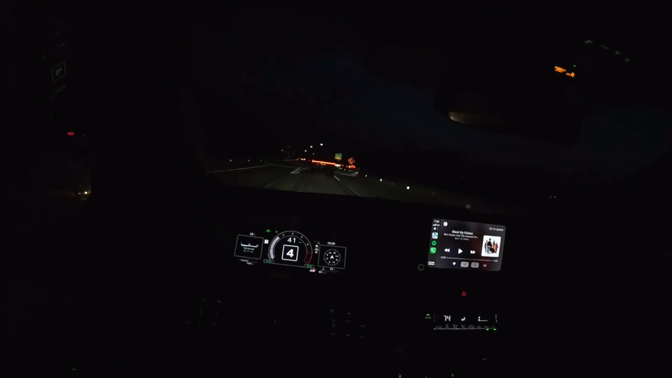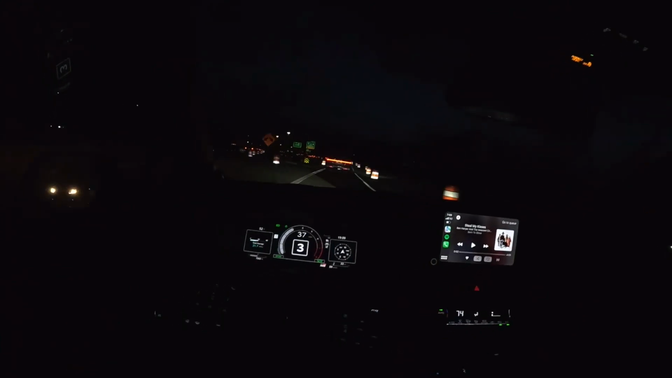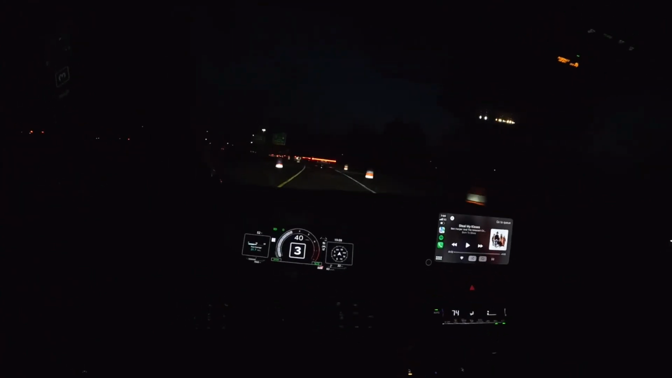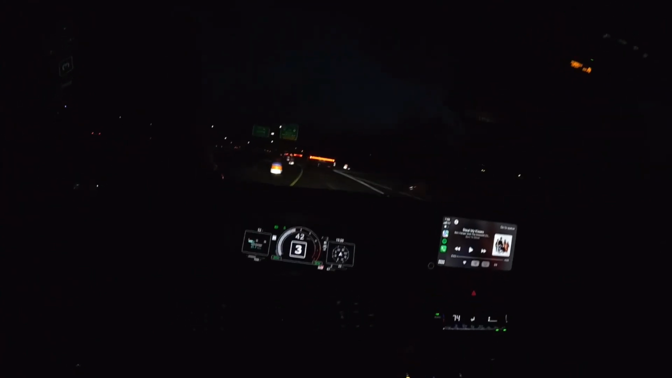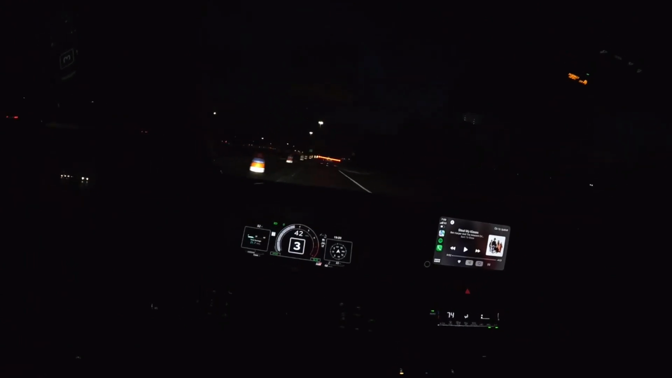All right, nighttime traffic. People don't know which way they're going. But it's all good because I don't know which way I'm going. I know where I'm going, but I don't know what the roads are doing here because this has popped up overnight. Oh, dang, they got this down to one lane.